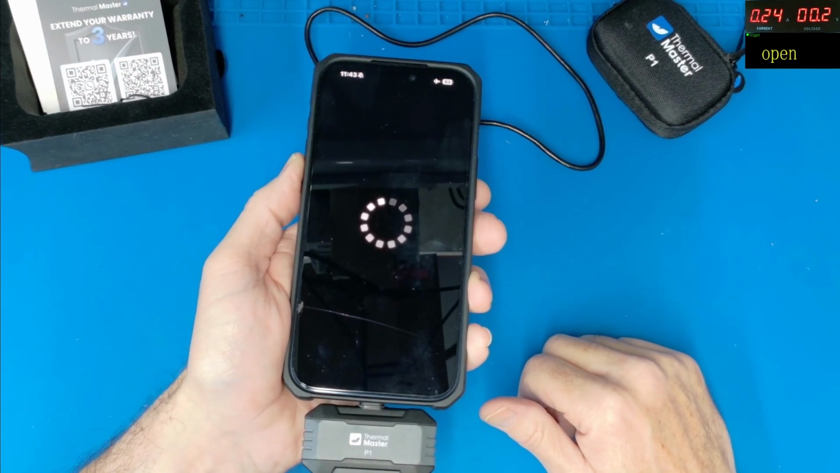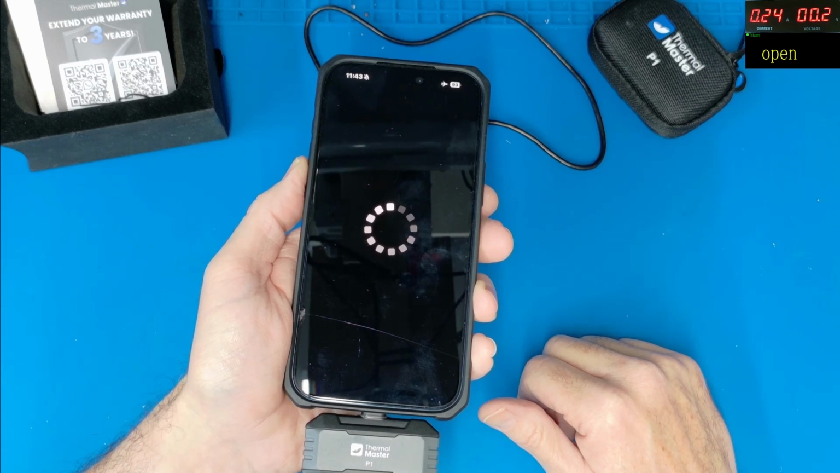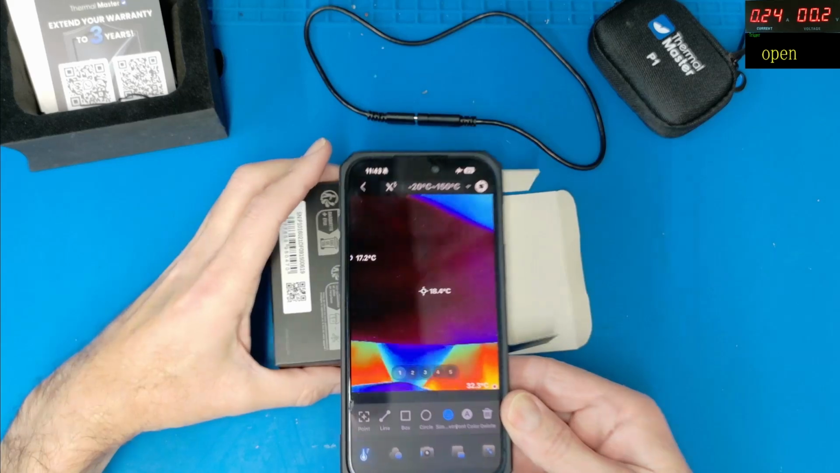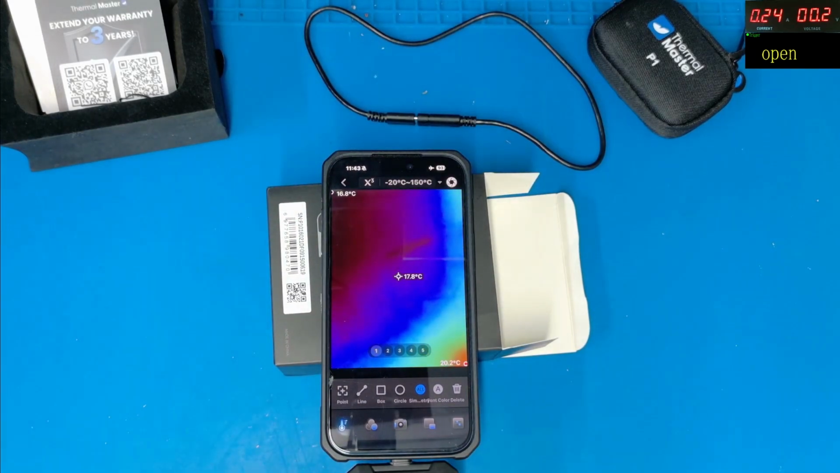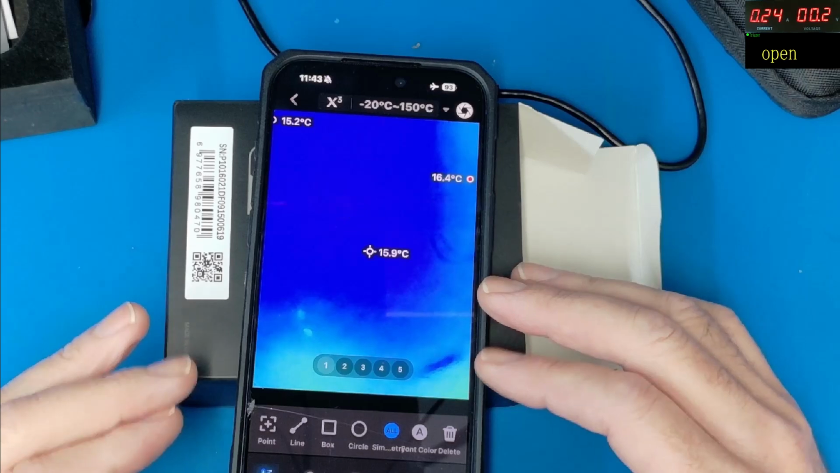So we'll simply pop the camera in, and after a couple of seconds, we'll unlock the phone and it'll say, do we want to do that? And we do. It's now detecting the camera, and as we can see, we have that coming up. Not going to show anything because we are like where we are. We'll zoom down onto this and we'll take a closer look at some of the options that you have on here.